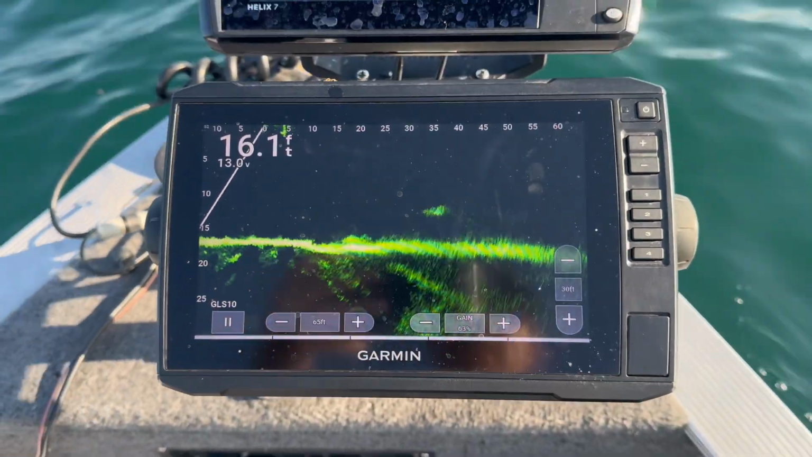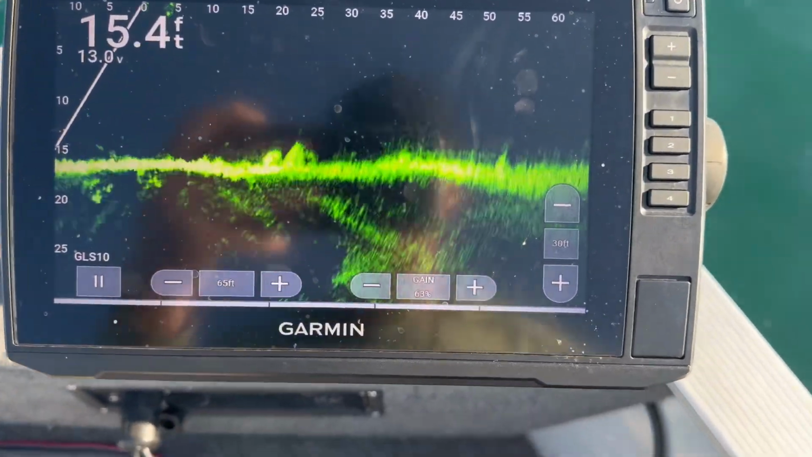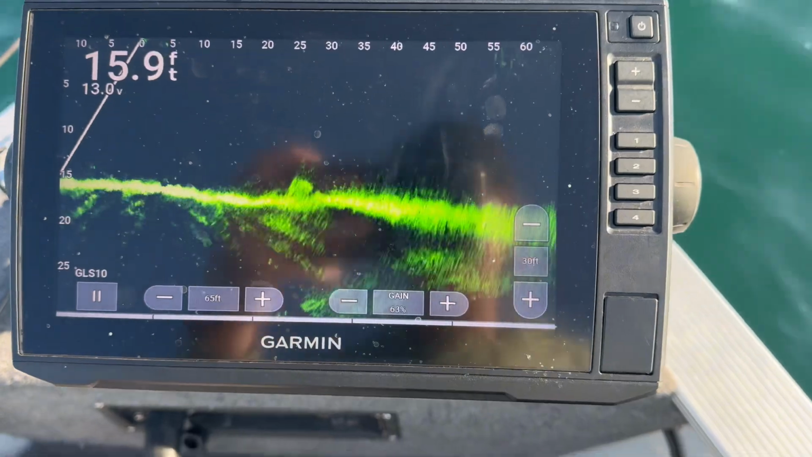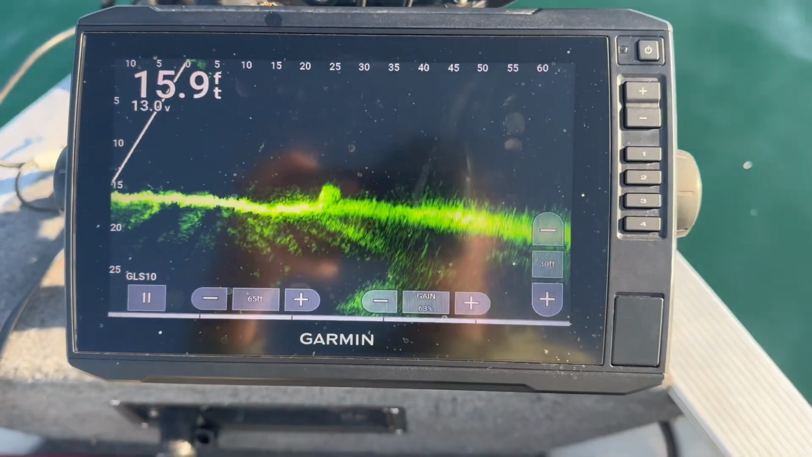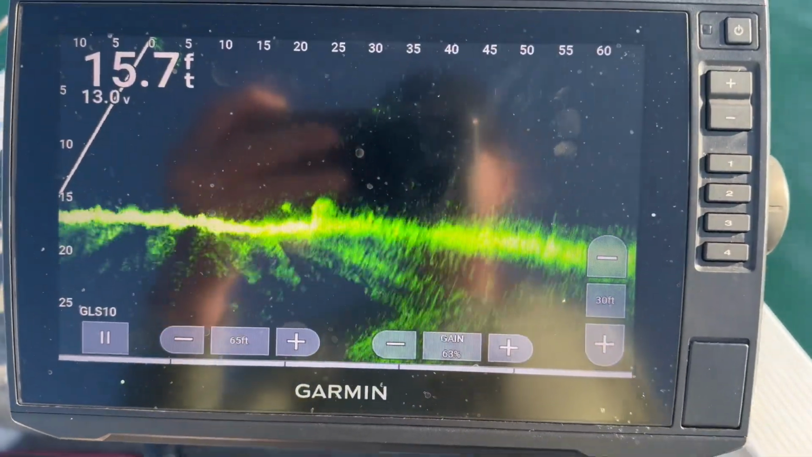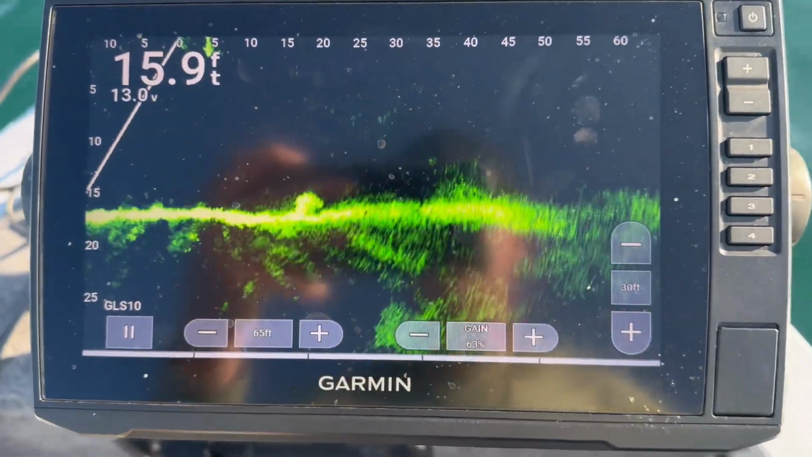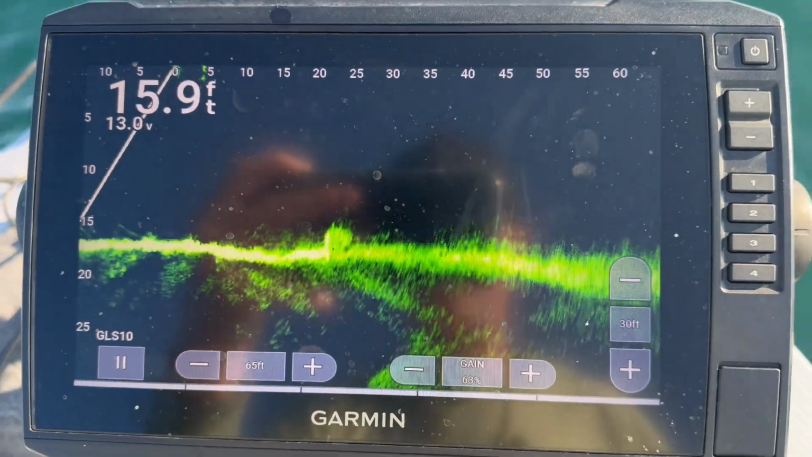So on Livescope, it doesn't look like anything spectacular. We got a couple bigger rocks here, and there's one off to my right as well. And on down imaging, side imaging, I couldn't see these fish. Dropped Livescope in. There's one right there. And threw a bait out there, and a bunch of them lifted off the bottom. They must just be belly down in the rocks and hiding a little bit from the sonar.